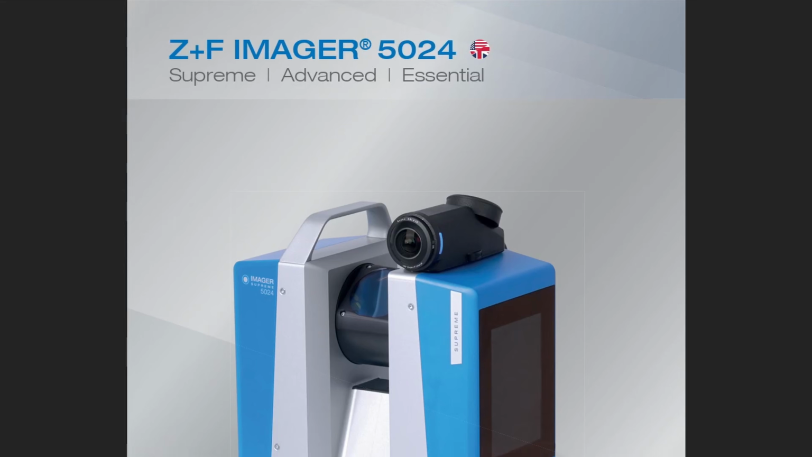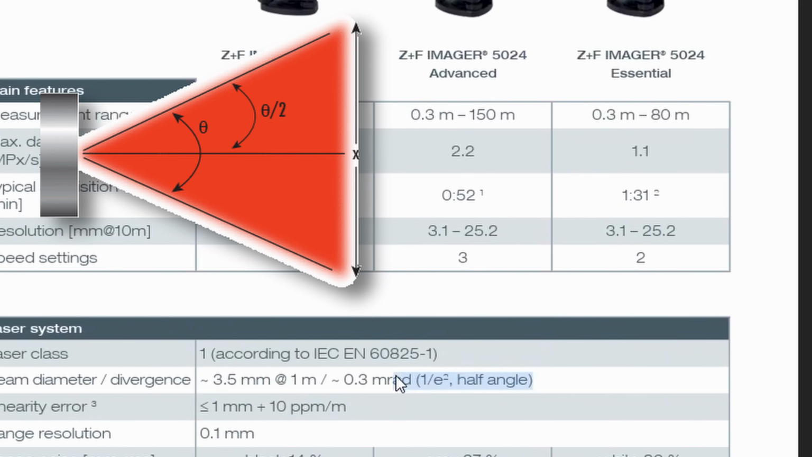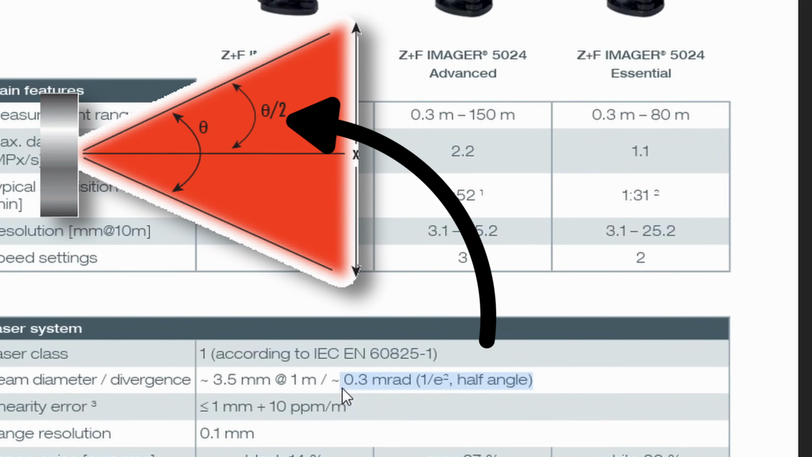One would be on the software side of things, and I think the amount of filtering and smoothing Ivion does plays a factor in what we're seeing. And on the hardware side, these two scanners appear to have a significantly different beam divergence. The Z&F 5016 and 5024 both have a 1/e² value of 0.3 milliradians for the half angle. This equates to a relatively very tight laser beam with minimal spread.